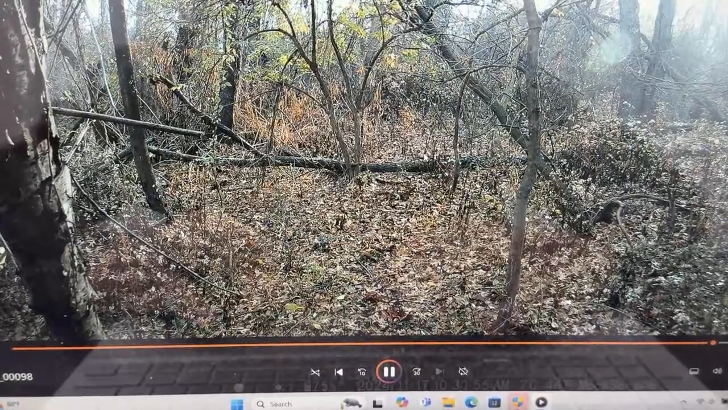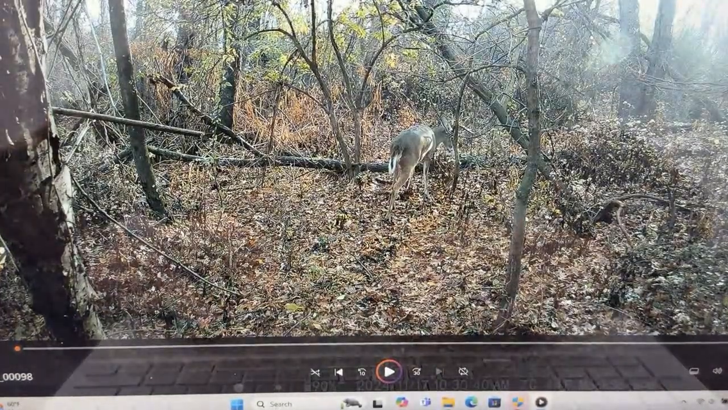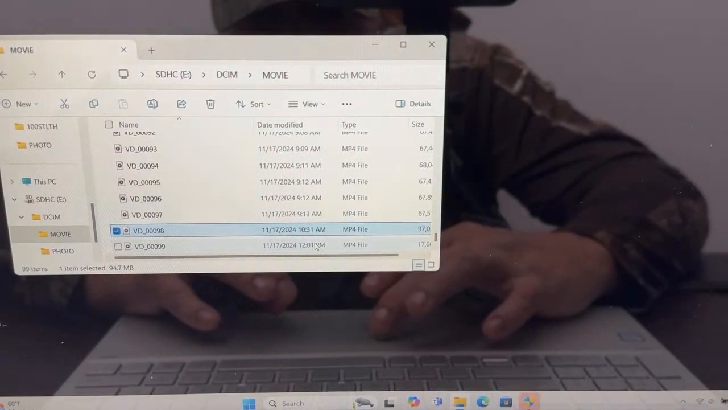I just hope they make it for after the season. So after hunting season, I will go in here and I will put my camera back up. And I think this is me going in at noonish. And that's me right there undoing the camera.